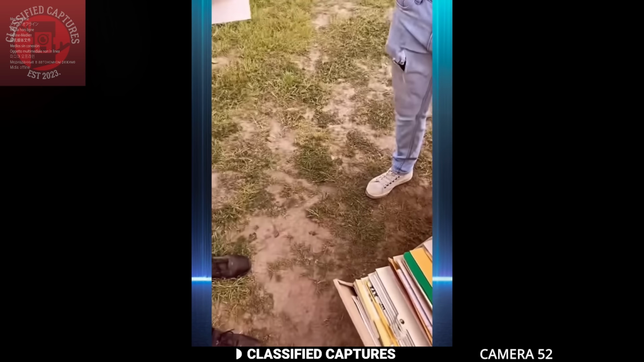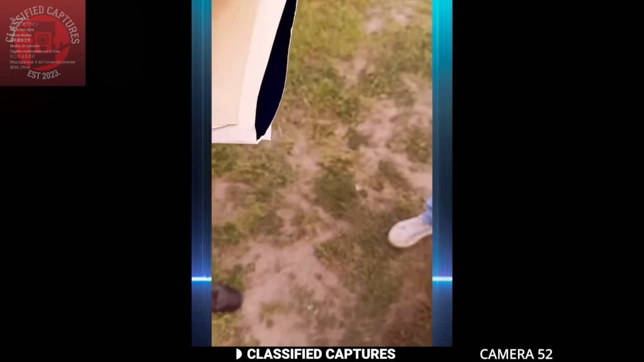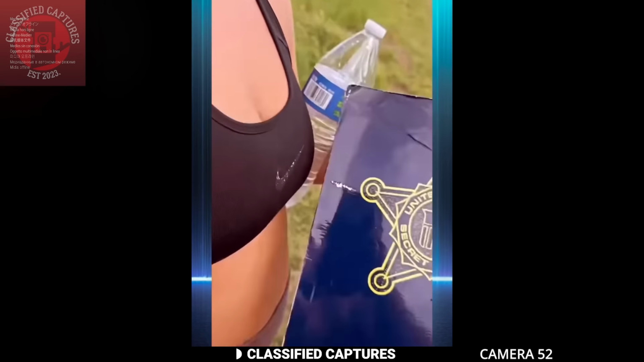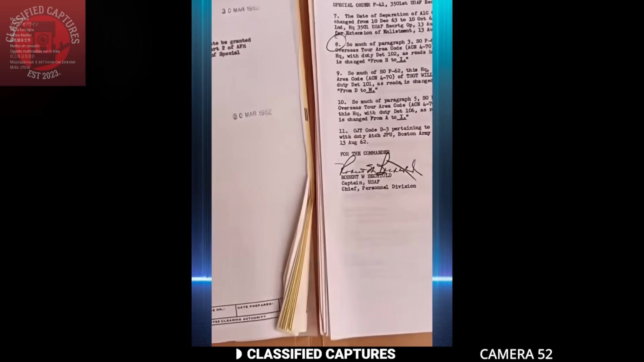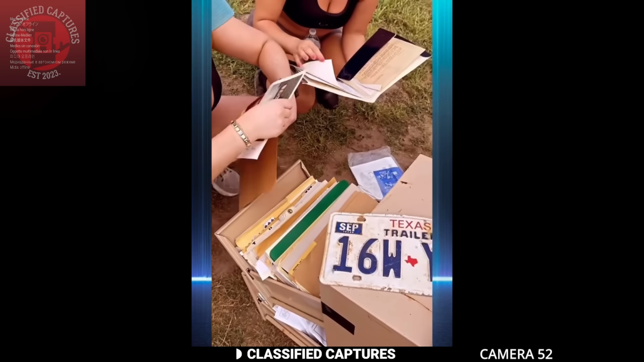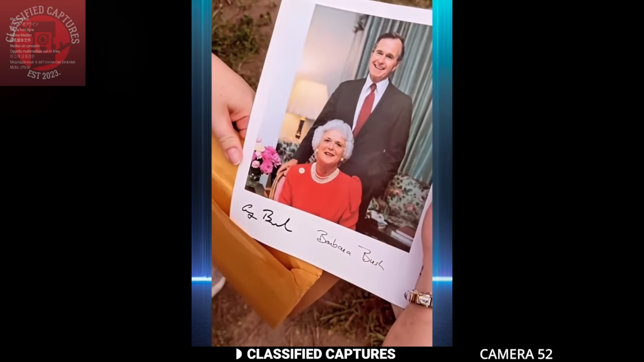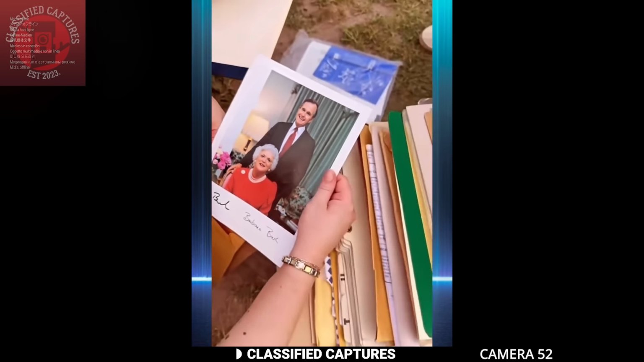File cabinets. We're not 100% sure what to make of it yet, but we found some weird things in it, like this Secret Service folder, some government debrief documents, a picture of George and Barbara Bush with a handwritten letter on the back of it, a bunch of different passports, and a whole lot more.